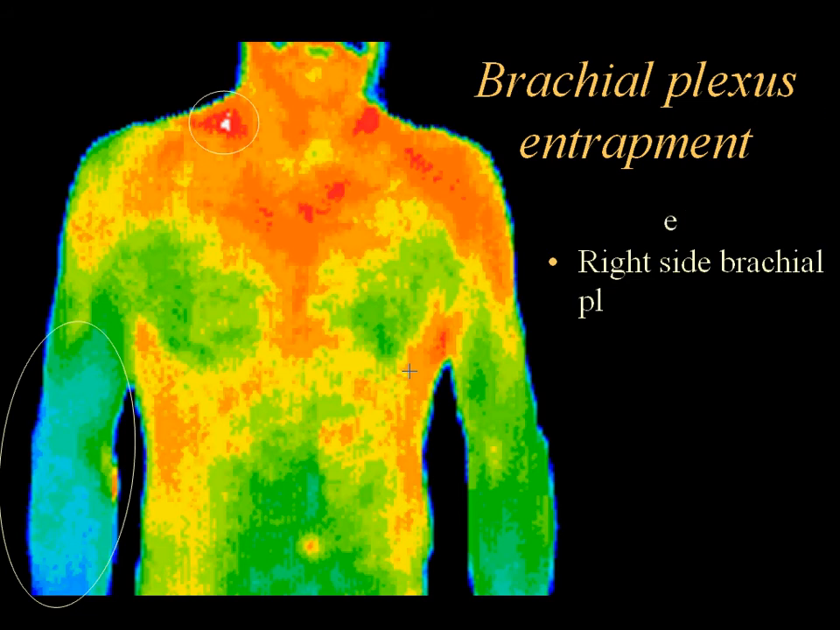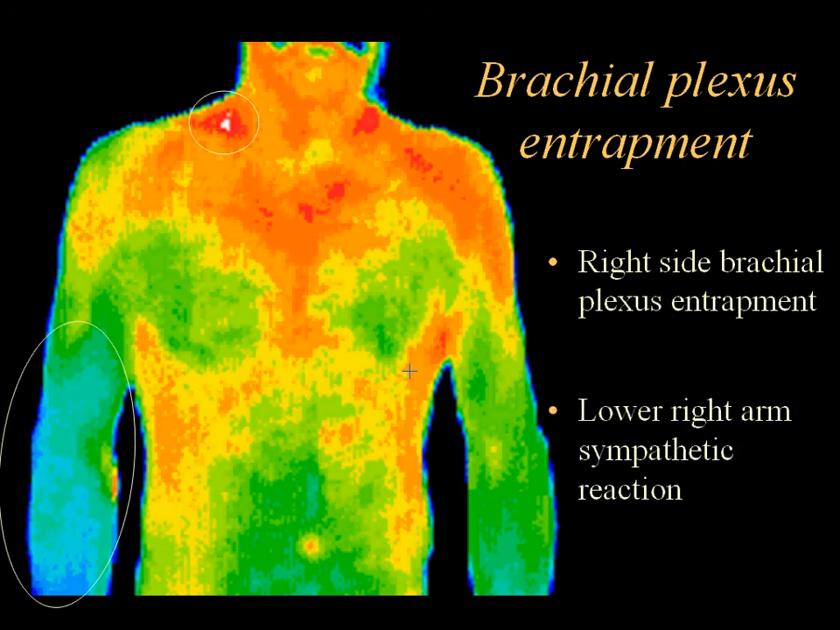When there is a brachial plexus entrapment or neuropathy, the sympathetic outflow is low and the colors are blue and green and much cooler than the opposite side, as seen in this picture. Also, there is inflammation up at the right neck area where the brachial plexus nerves are found.